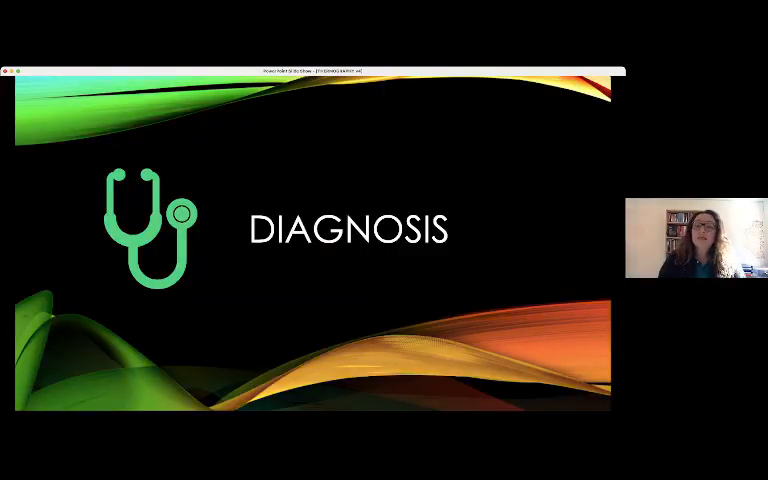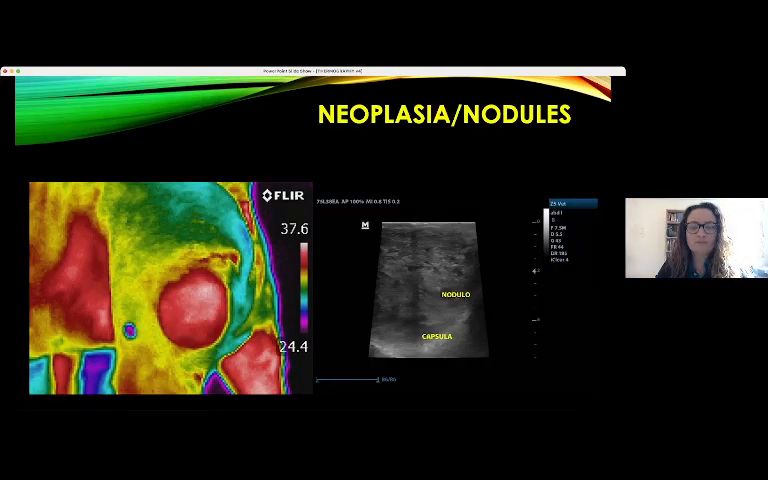So what about diagnosis? What kind of images and what kind of affections can we get information on from thermography? Here we have a case of a dog with neoplasia.